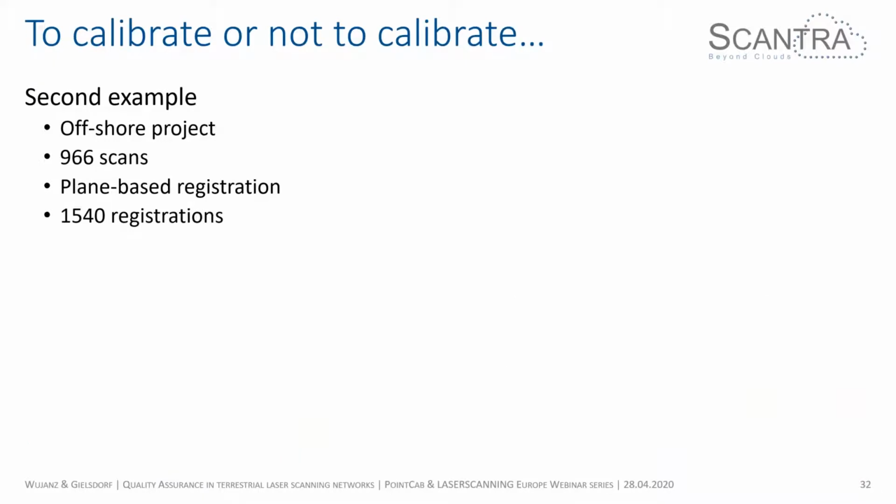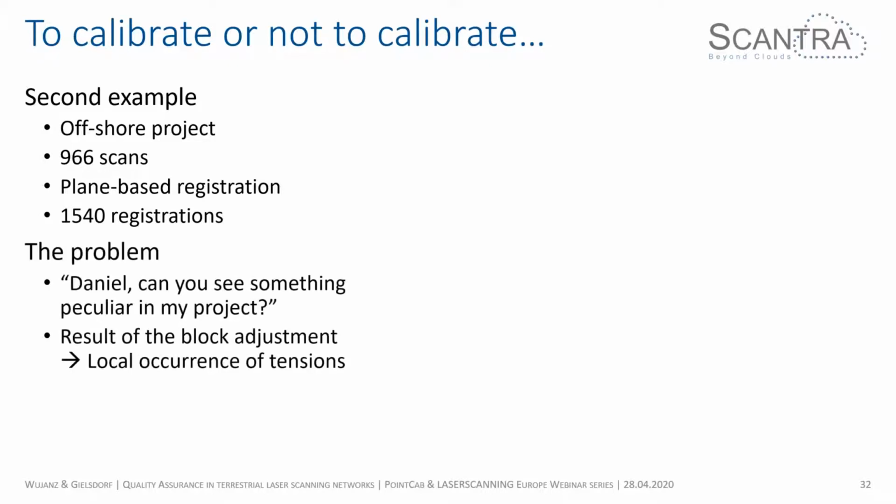So, a very short example to finish off this subject. This is an offshore project, 966 scans, plane-based registration, very good redundancy, very good configuration, 1,540 registrations among scans. But what was interesting here, the client said, look, Daniel, can you see something peculiar in my project? That was all he said, and then gave me the data, and I just had a brief look at it. I'm now showing you just one part of the project. There were, I think, 4 or 5 levels. I only show you one.